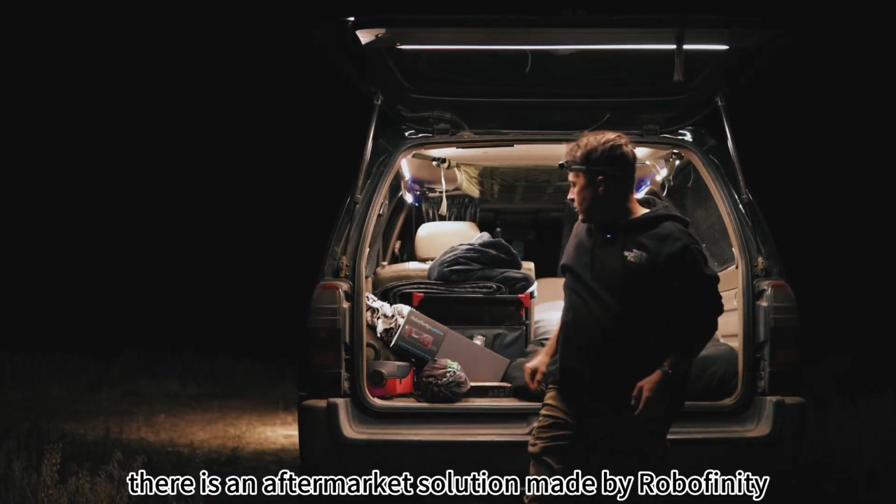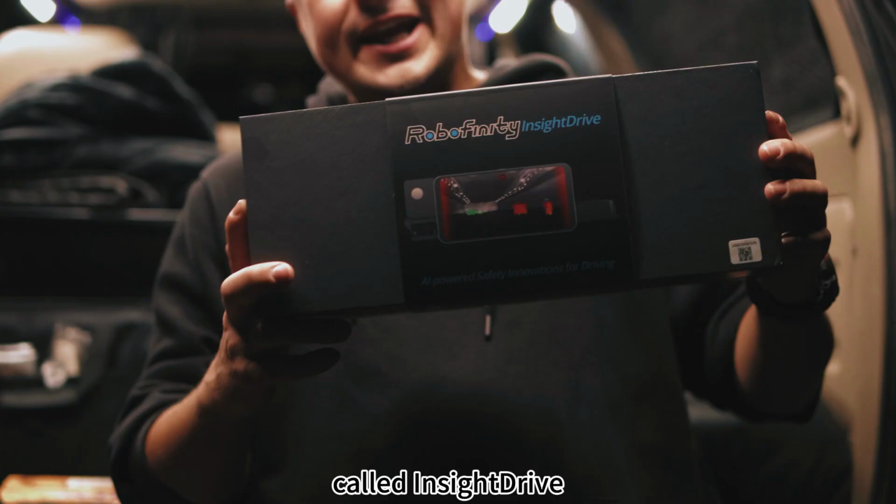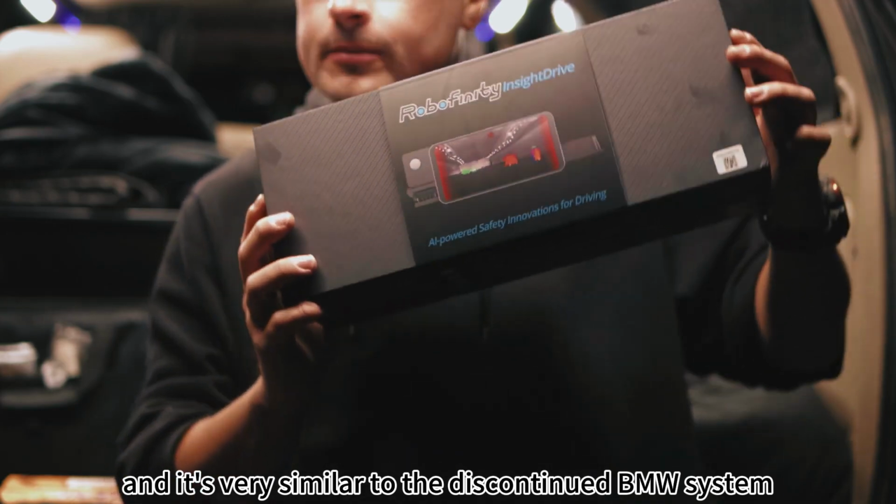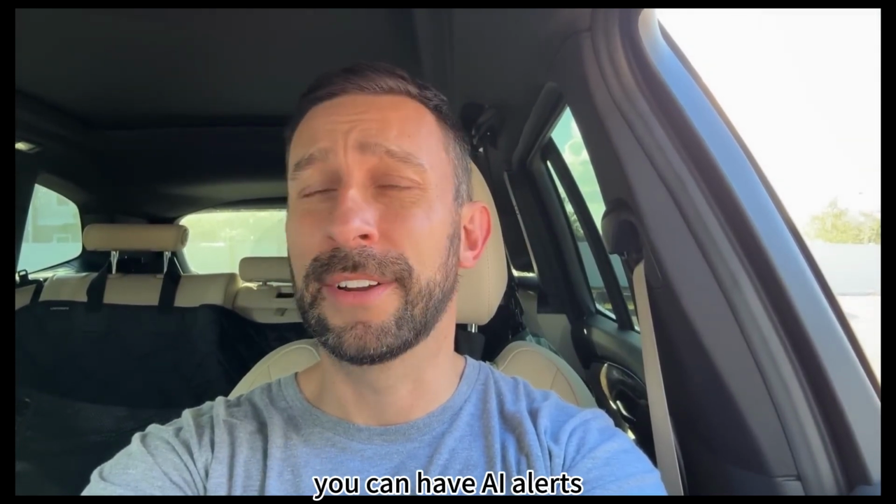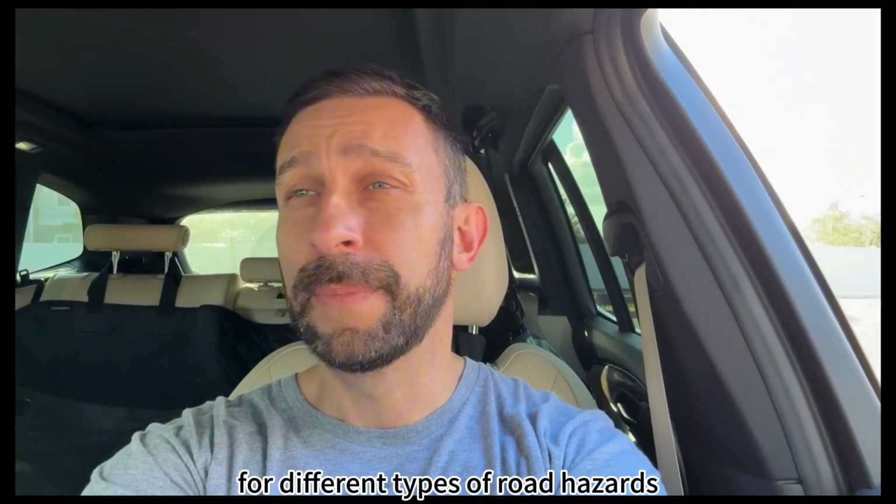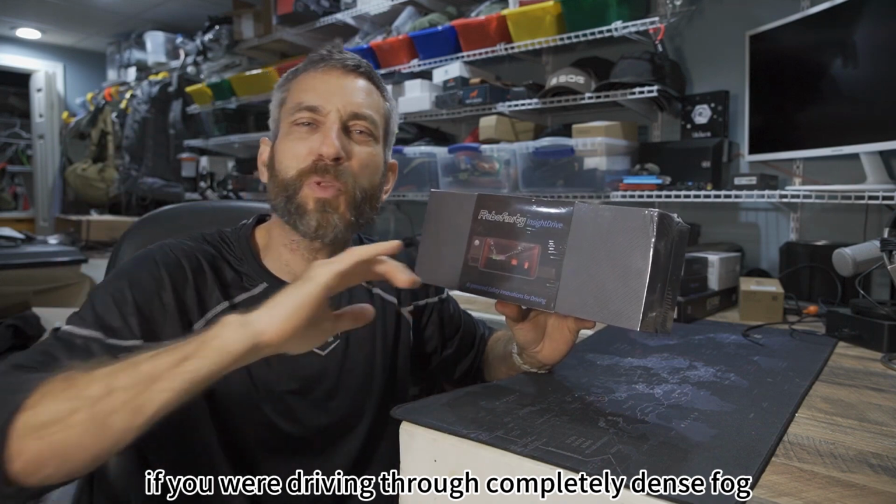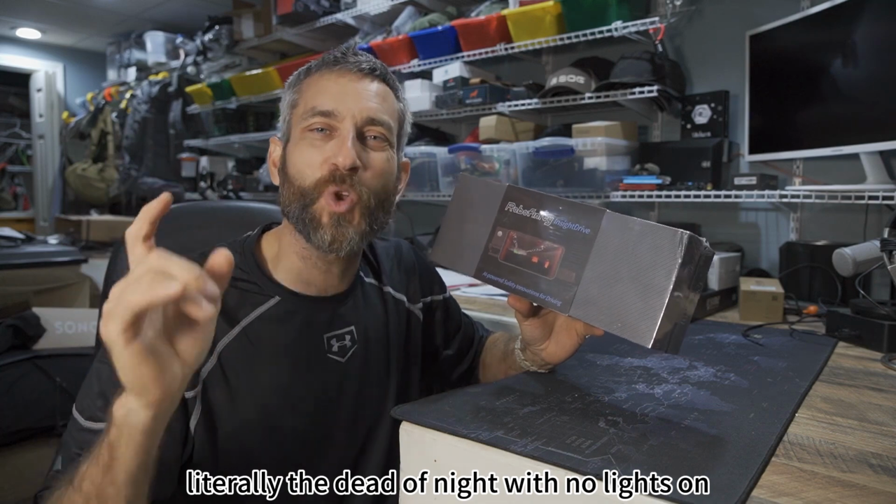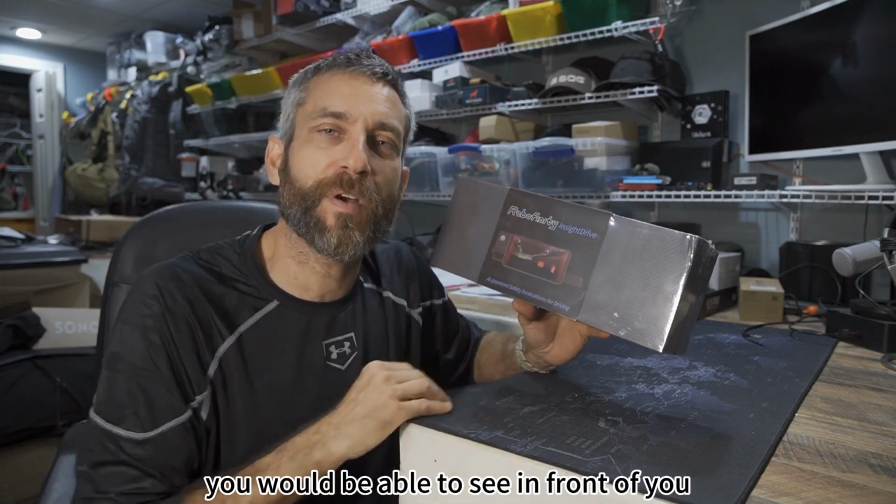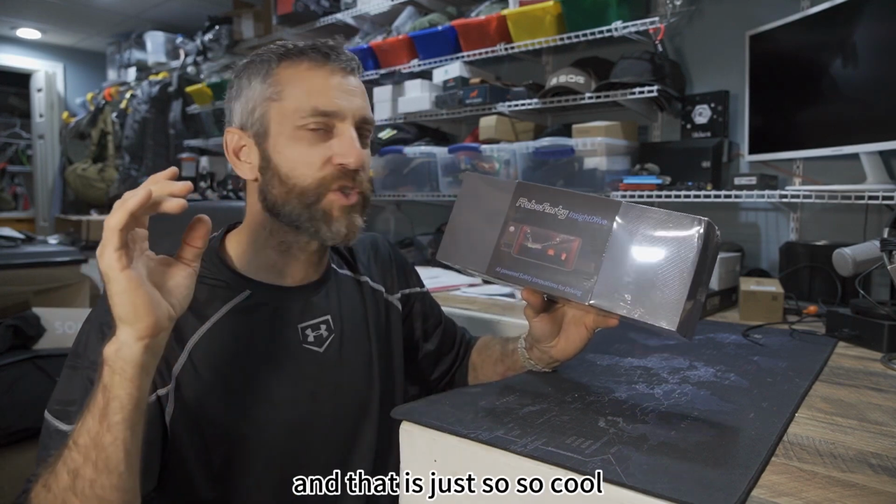There is an aftermarket solution made by Robofinity called Inside Drive, and it's very similar to the discontinued BMW system. The adjustability on this is pretty awesome. You can have AI alerts for different types of road hazards. I do like that. Yes, thermal imaging. In other words, if you were driving through completely dense fog, heavy rain, literally the dead of night with no lights on, you would be able to see in front of you animals, people, things that have a heat signature, and that is just so cool.